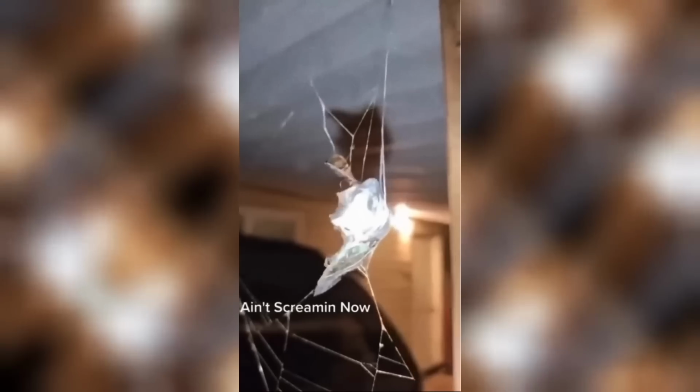Crazy video here as this spider comes down and absolutely wraps this cicada up lickety split. What do we think about that? Does anyone know what kind of spider that is? I mean, he shut that thing right up.